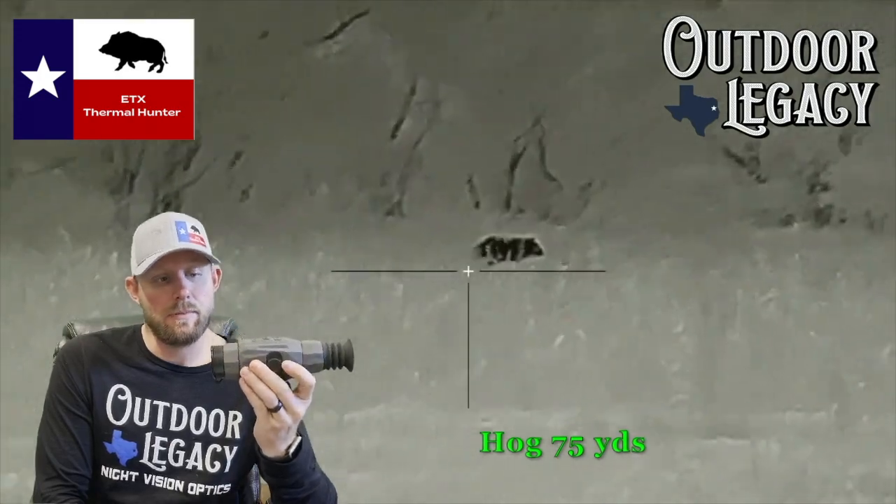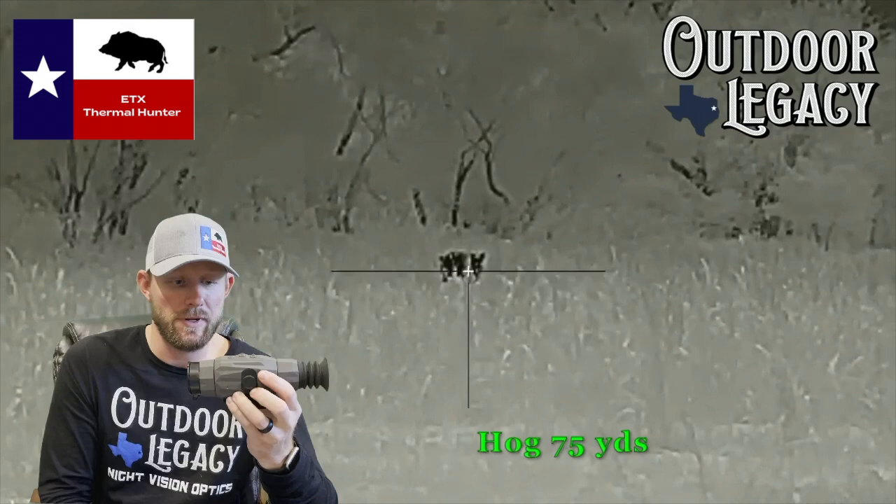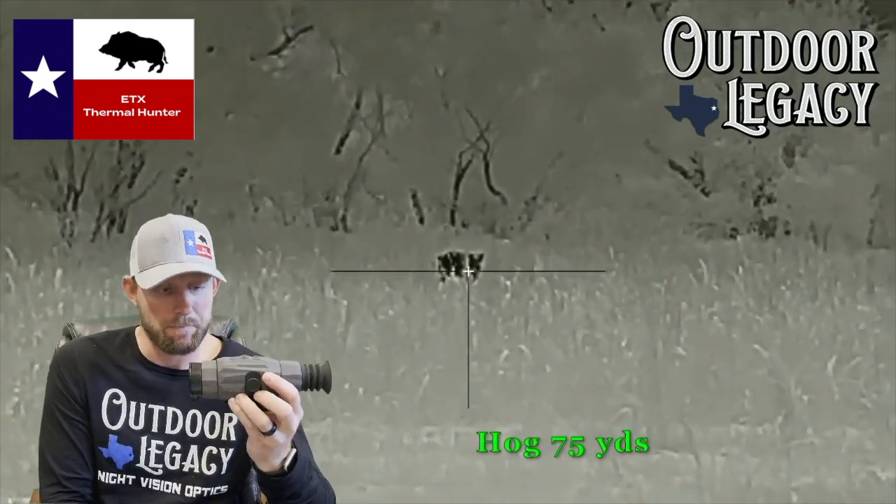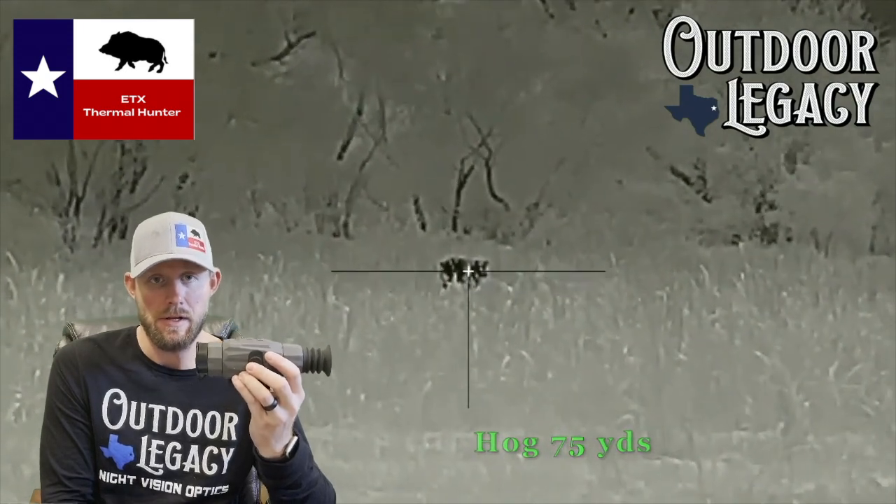A couple things that are really key to me are this American Defense great mount, and this magnetic port is also another pro for me. The other thing is the image quality on this is great. The other thing that I think stands out about this is it has built-in video recording, so that's a huge plus.